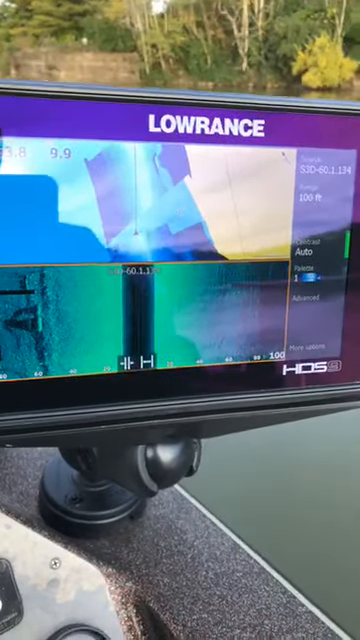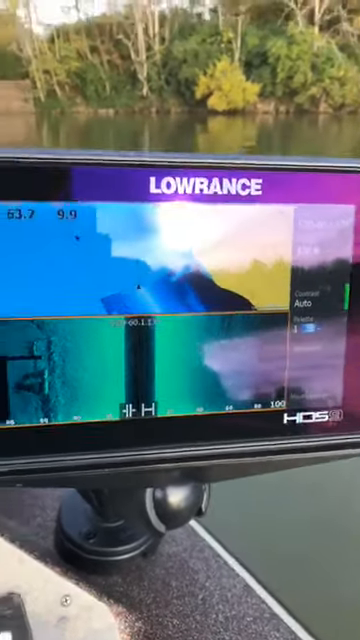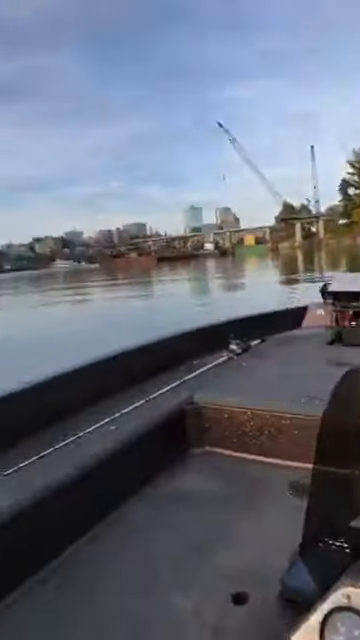You guys will bear with me. We'll have some good footage of this retaining wall up here. And again, it's a pretty tough day out here.